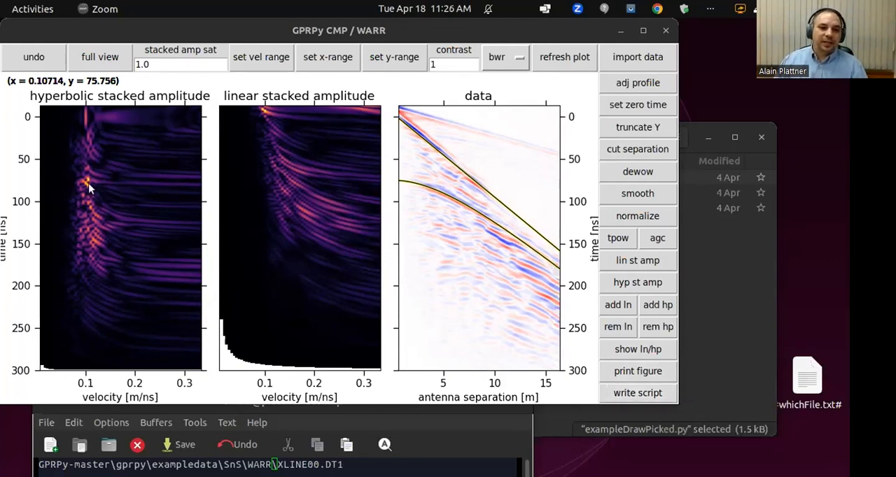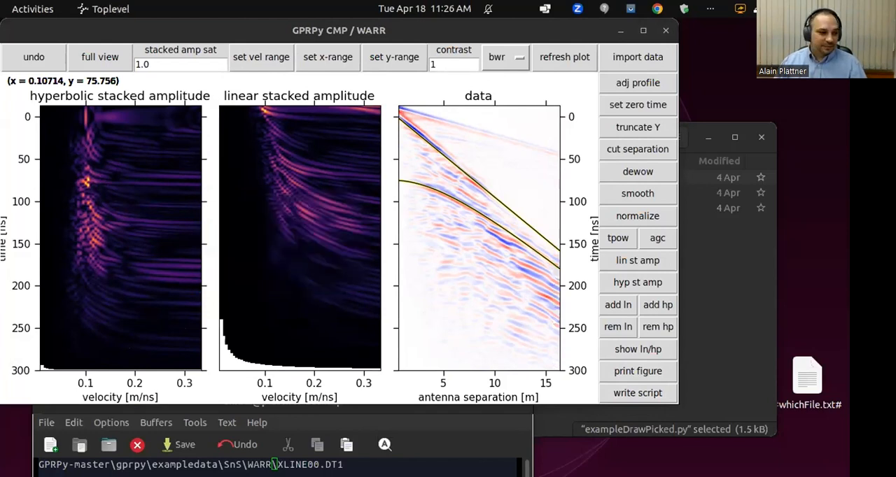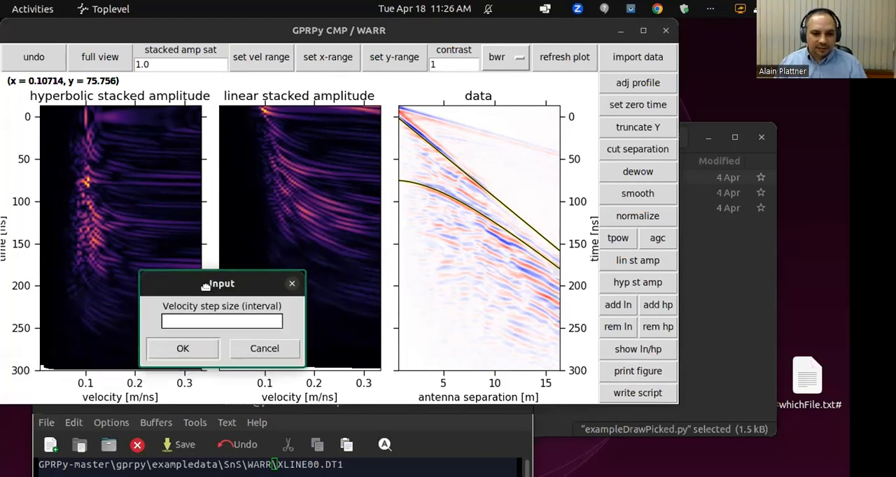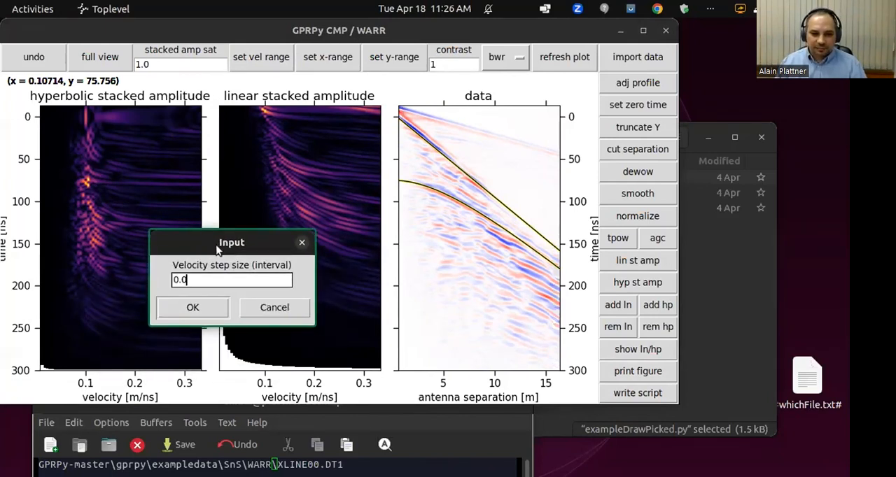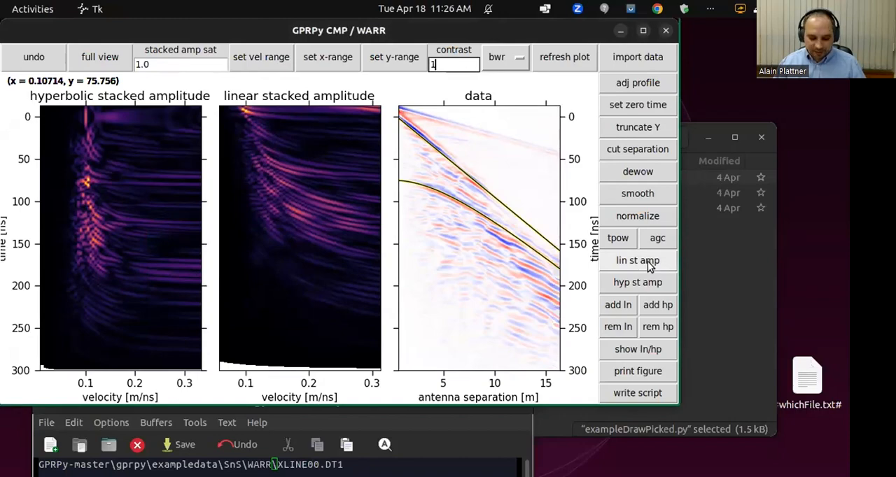If you want this to be a little bit smoother, you can set the velocity range. You can say, let's not go all the way down to 0.01, that makes no sense. So let's do 0.06 as the minimum. Maximum: I always like to have the speed of light clearly in there such that I can check the velocity step size. Let's make it quite smooth. And then we need to redo the stacked amplitude, which probably takes a little bit longer now.